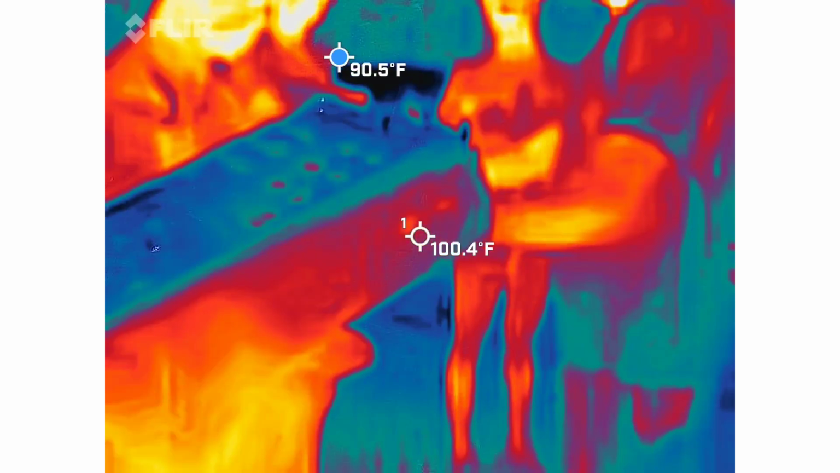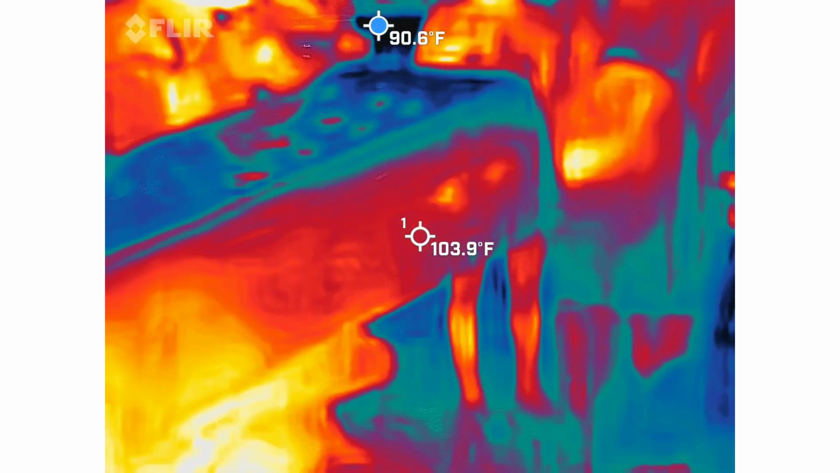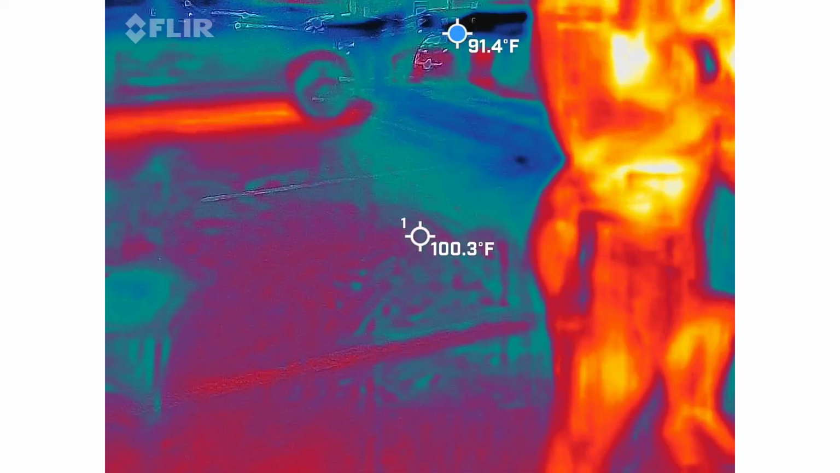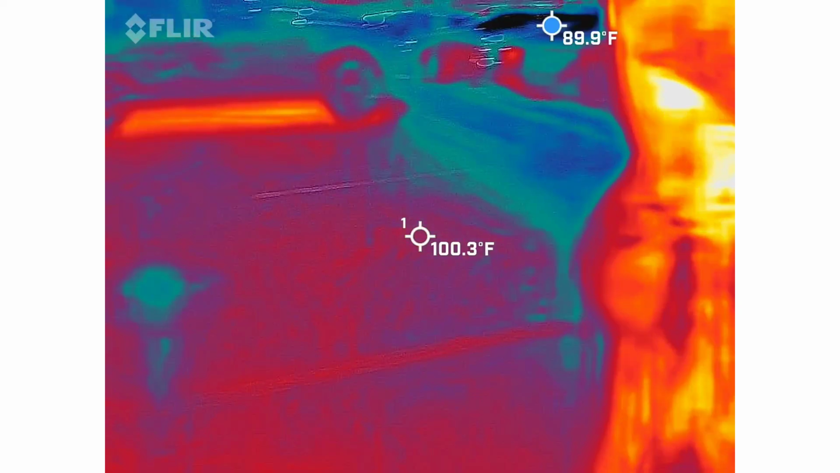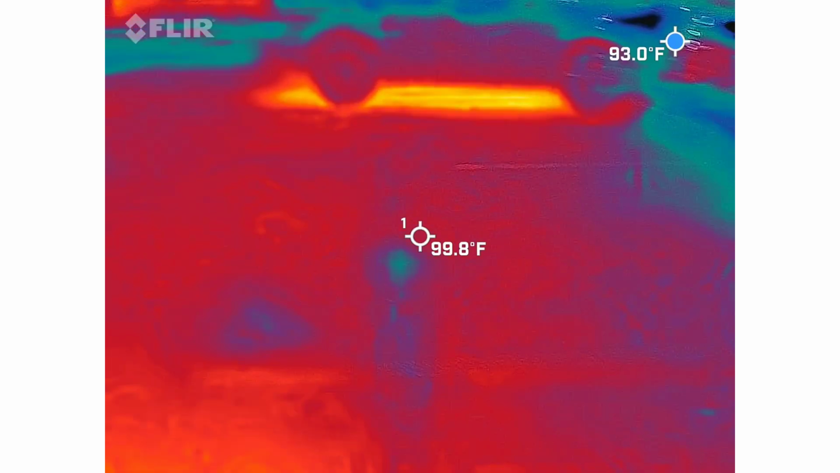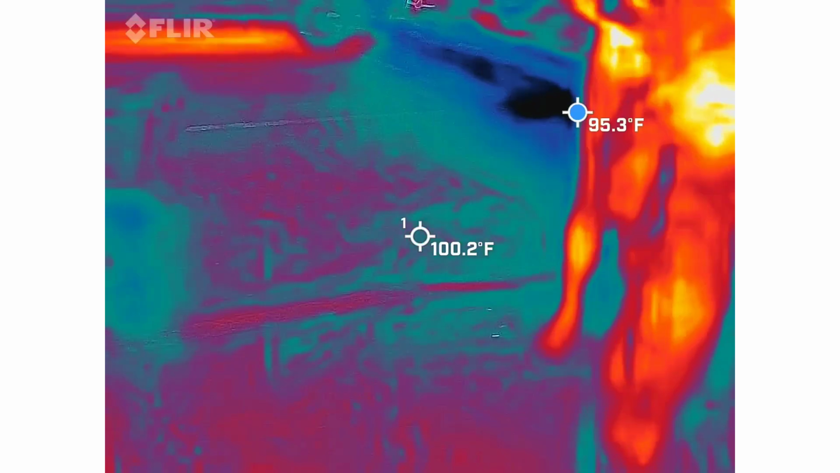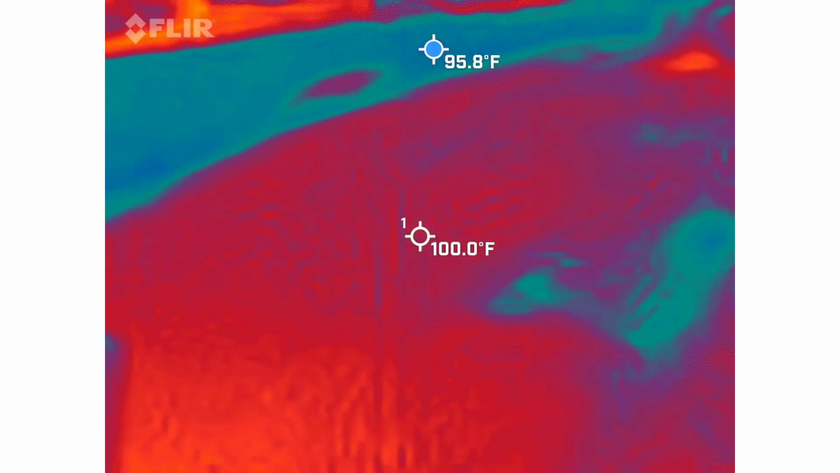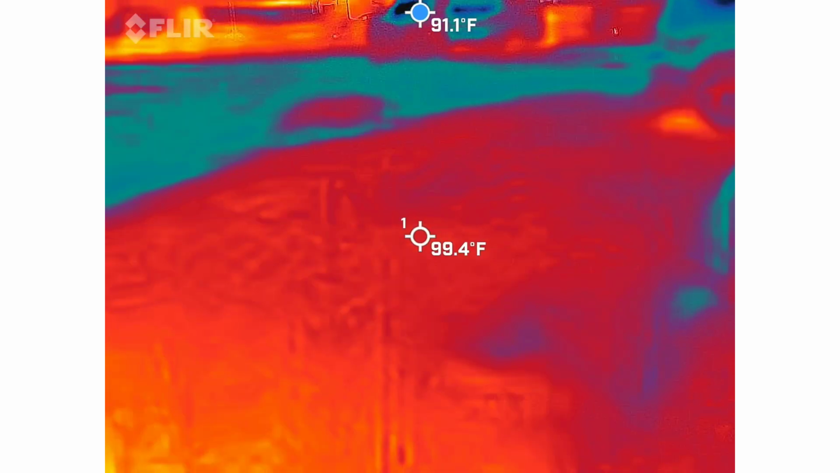How about that? In the event this thing actually locks up, come back and see me, I'll show you how to reset it. The battery's in the lower left. That just means it's a video camera. You've been recording this whole time. Okay, cool, and I want to keep that going.